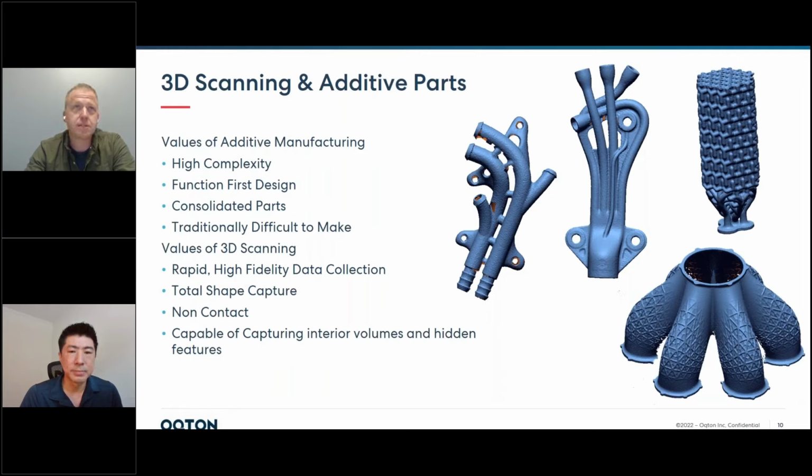You get function first design, and that's a term we coined, which is when the designer is designing, they care about how do I make this function the best possible? And they're not hampered by iteratively thinking, okay, I'll design that feature, but I can't make it. I'll design that feature, but I can't make it, so I have to change it. So it actually streamlines processes.